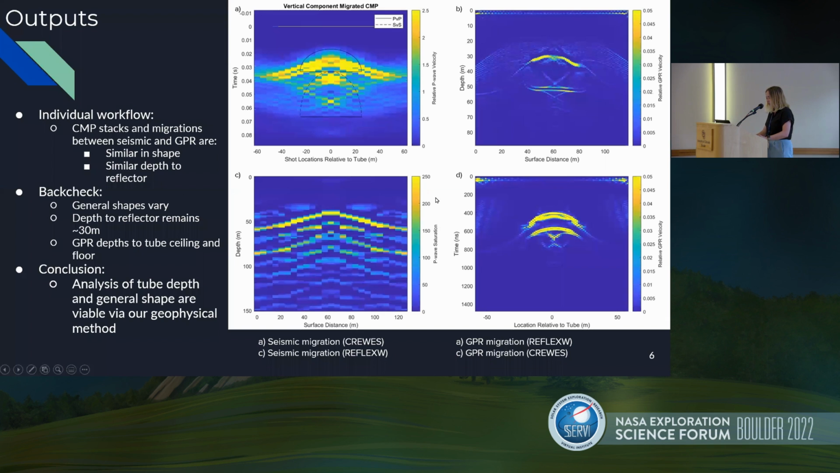And we got these shapes, which here, seismic's on the left column, GPR's on the right column. We still retain the general shape and the 30-meter depth to reflector between them. You can see there's this move out in the seismic, which retains even when it's put into a GPR code for both the P wave on top, the S wave on the bottom, and the seismic still resolves the tube ceiling and depth as separate reflectors between the GPR and the seismic codes. So we can conclude that our analysis of tube depth and general shape are viable via our geophysical method.